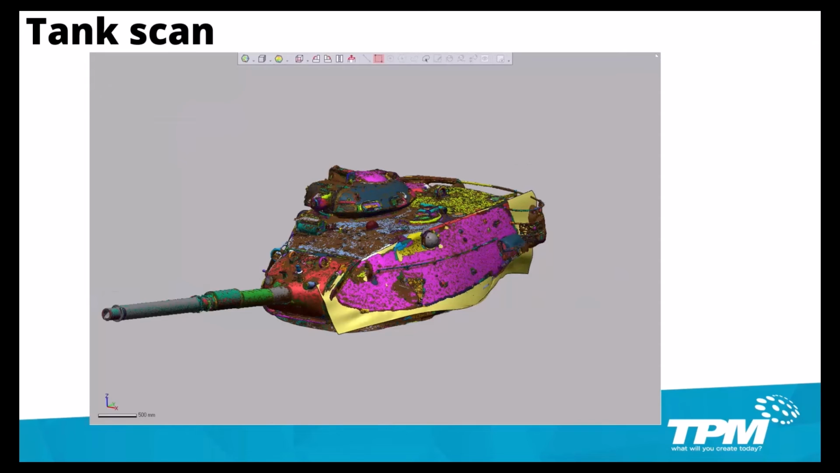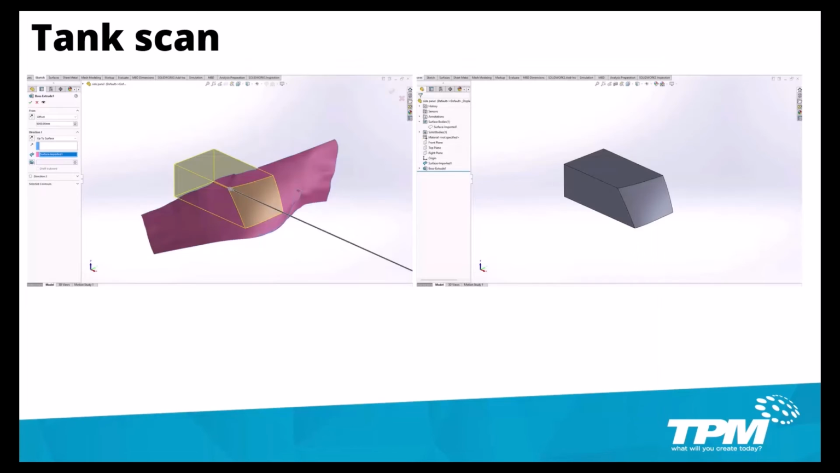Here's a picture of the end result of the mesh fit. That surface you see in yellow there is a parametric CAD surface. And just as proof, here's that same parametric CAD surface in SolidWorks, and we are doing an extrude up to next. The end result of that extrude is on the right.